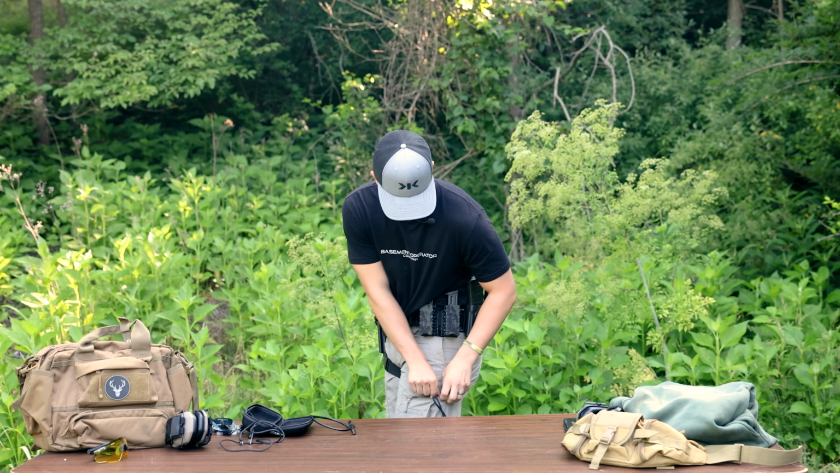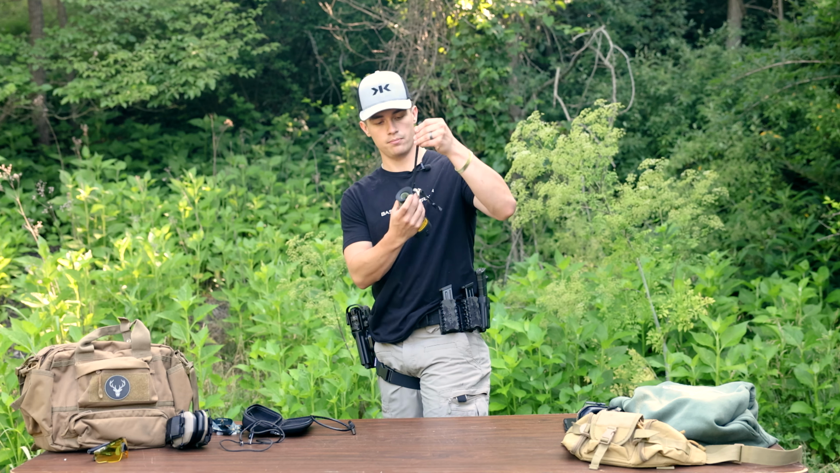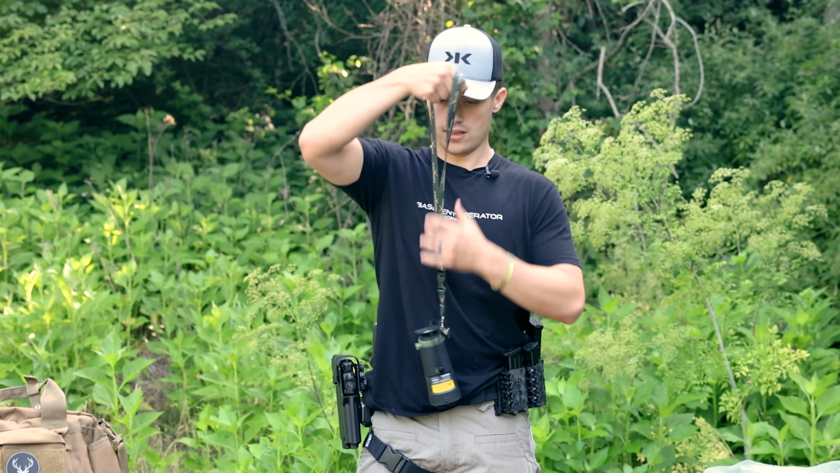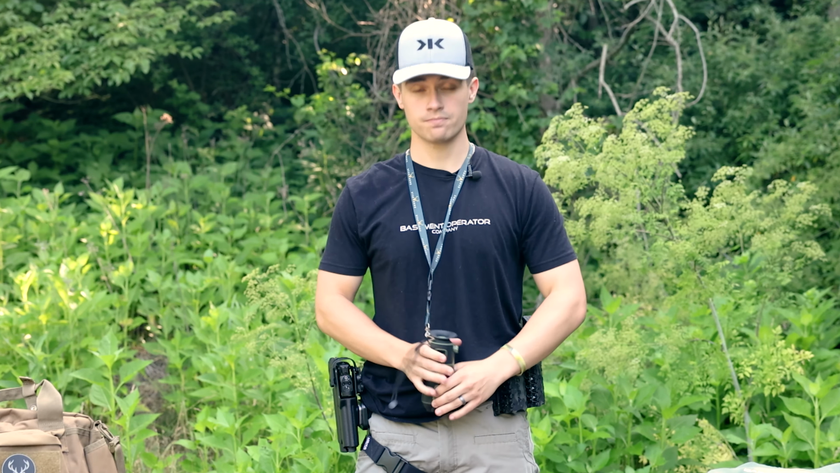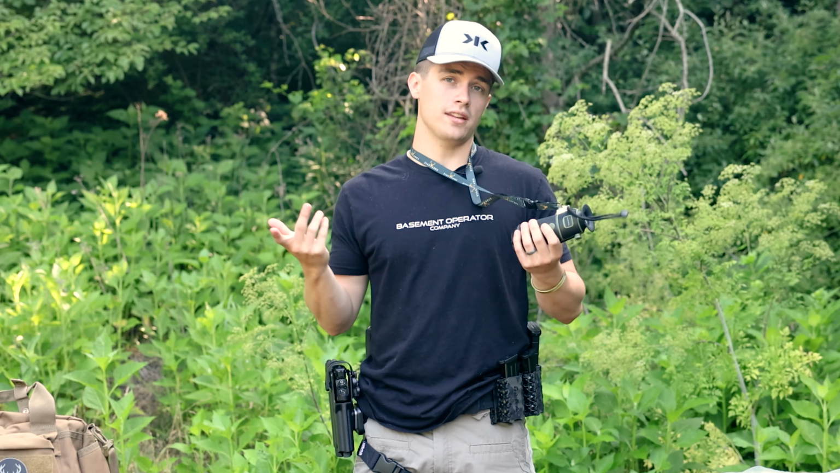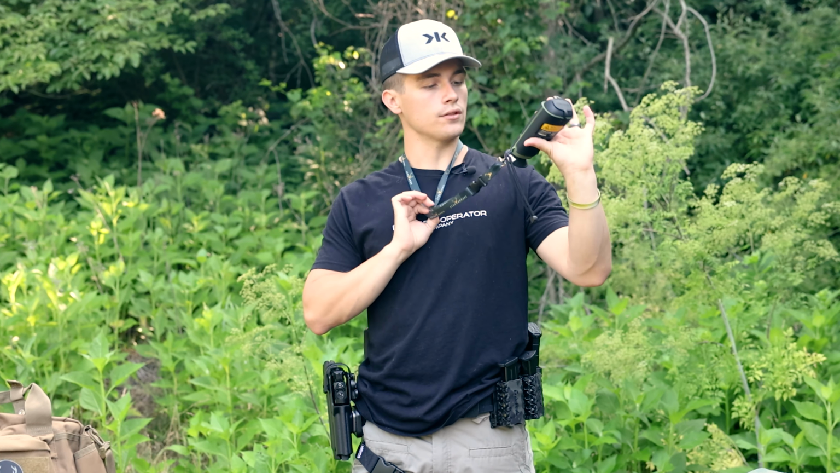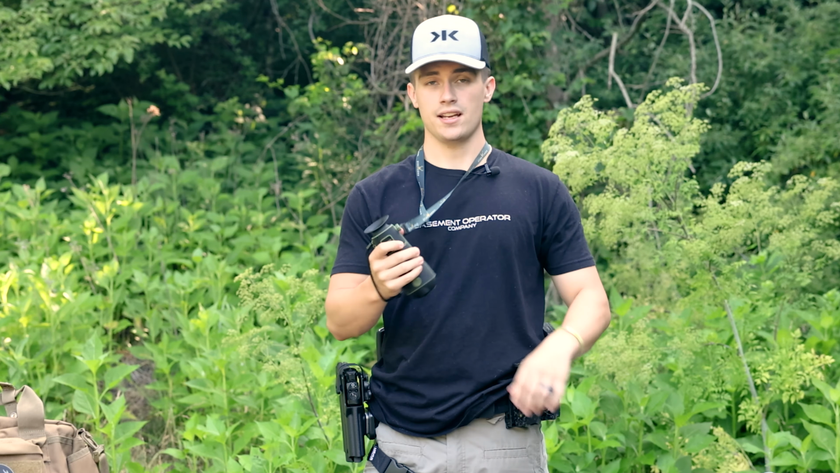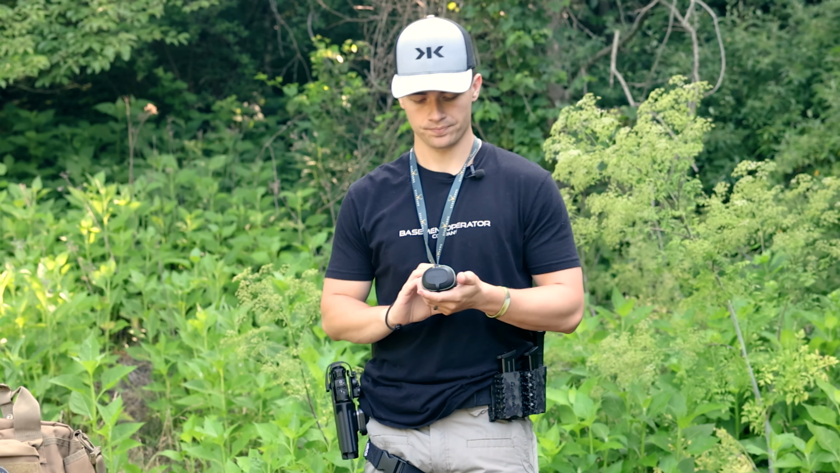It's very portable, very small, can fit pretty much anywhere, can fit into a pocket or whatnot. Comes with a little band, but I put my own lanyard on it. When I run these thermal optics, I like to have it around my neck. So just, you know, scan, back down. So that's another thing they could include. They could give you a lanyard of some sort instead of this little bungee, which I don't think is that useful. Might be, I'm not sure.